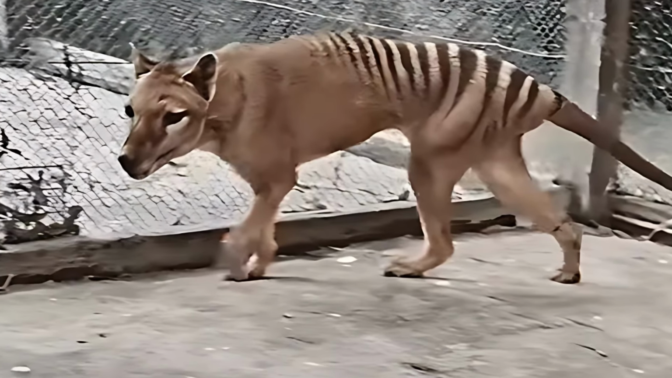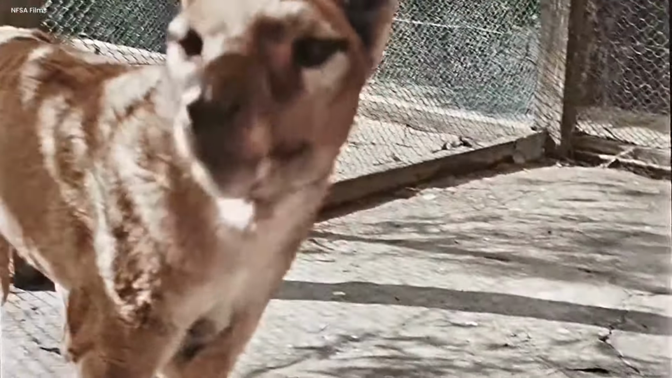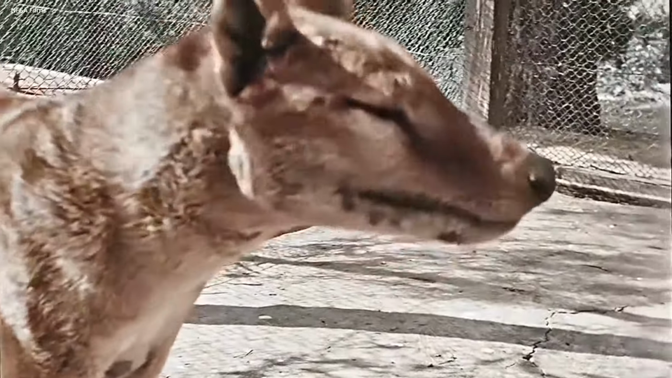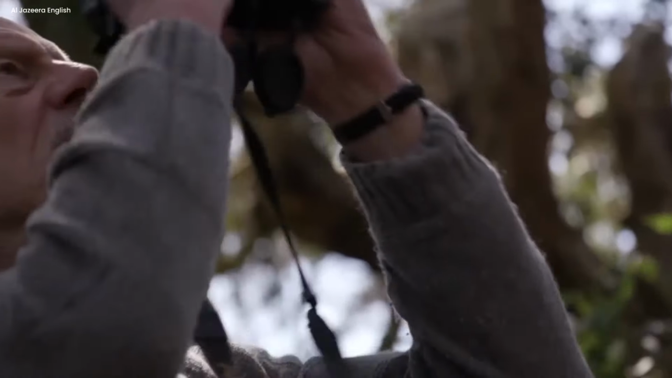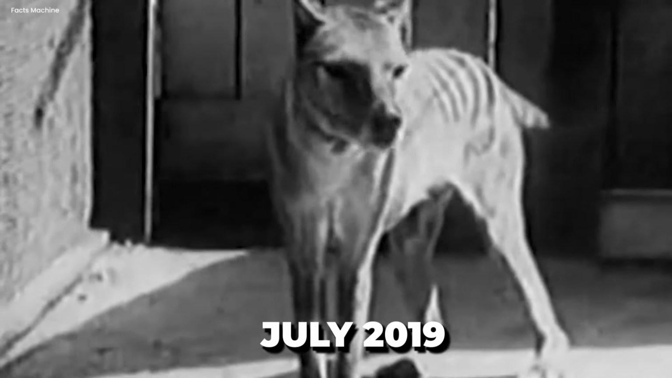Tasmanian tiger. Tasmanian tigers used to live all over Australia and Tasmania, but they disappeared a long time ago. They looked like a mix of tigers and wild dogs. It's really strange because some people say they've seen and taken pictures of these tigers, even though they were supposed to be extinct since 1936.